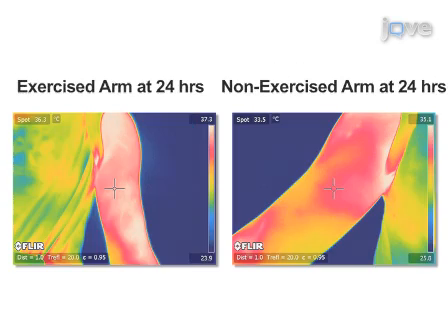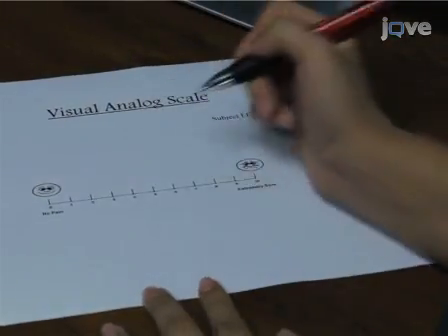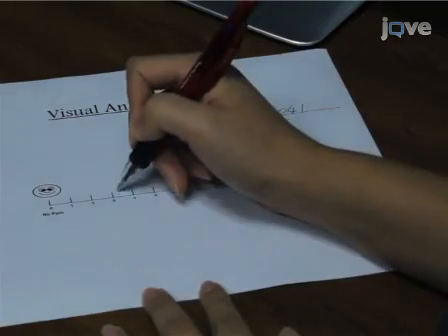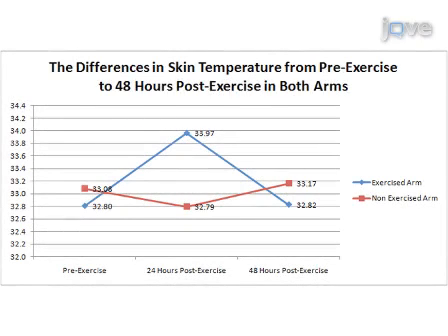Blood is collected, and the visual analog scale is administered at several time points after the exercise to verify the pain intensity. Ultimately, the acquired IR images are analyzed using the ThermoVision Examiner software, showing a significant increase of the skin temperature above the exercised muscle.